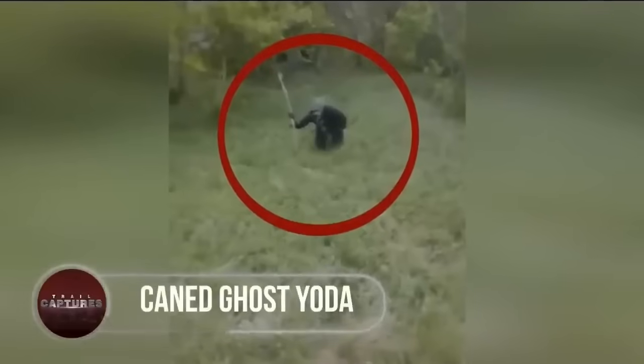Caned Ghost Yoda. Facing off a pissed Yoda is more dangerous than all other scary creatures in the dark. A cowboy on a horse was passing through woods while looking at some missing cattle, bumped into a tiny being having similarity to that of a Yoda from Star Wars.